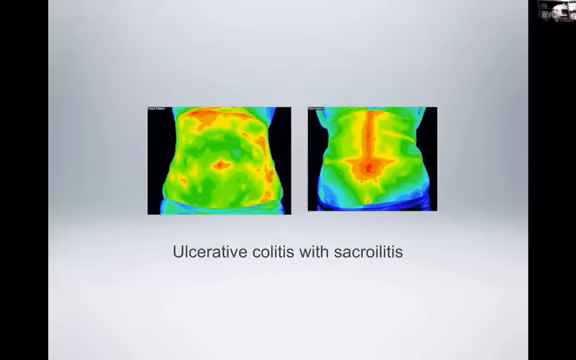And then the next slide. So this was a 55-year-old with a peptic ulcer, and this was confirmed through endoscopy. You could never make that diagnosis on the basis of a thermogram alone. You can see a lot of asymmetric hyperthermia in the left upper quadrant of the abdomen. There's also hyperthermia extending superiorly into the chest in the midline over the sternum.